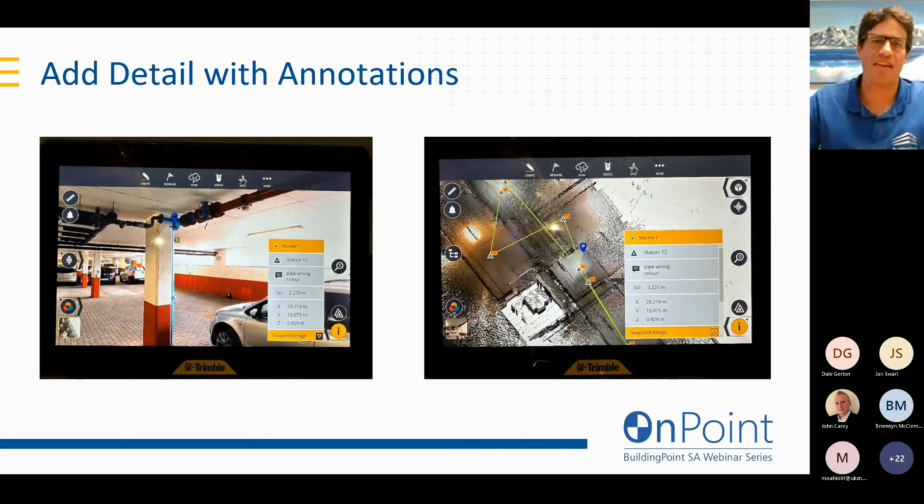You can also add annotations to your scan data in the field by using the tablet. So the X7 scanner, you operate it from a field tablet, and you can take images and tag these images and add notes and all the annotations within your scan without having to actually go up to them and scan them in a lot of detail.